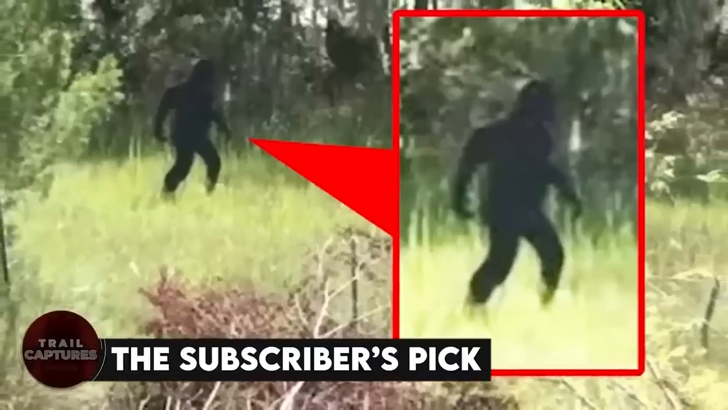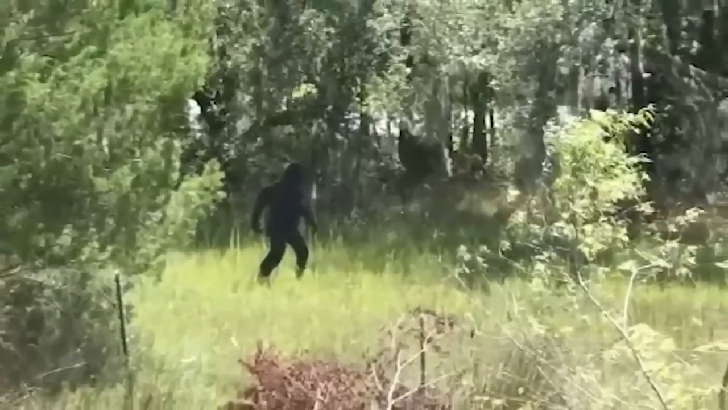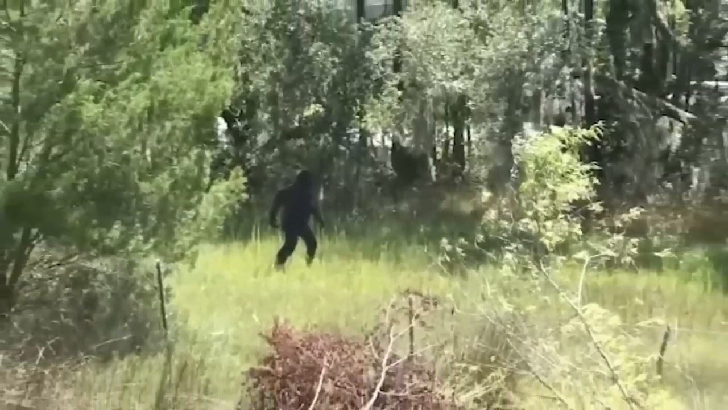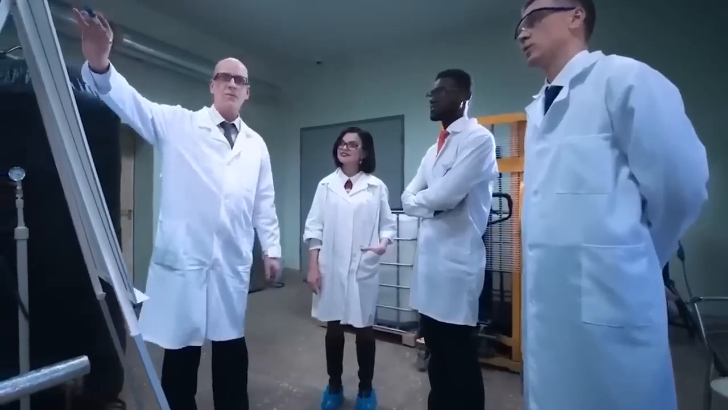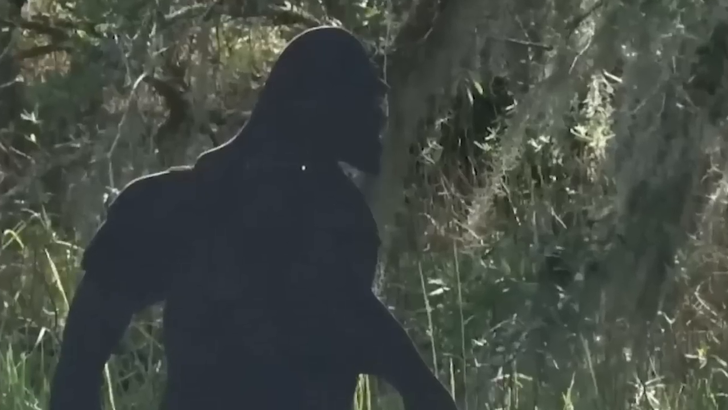The subscriber's pick. This picture shows a Bigfoot walking through the woods. It was taken by a trail cam installed in the Charleston area, but when they went to investigate it, it turned out to just be a cutout of a cardboard, which was all part of a prank pulled by someone.